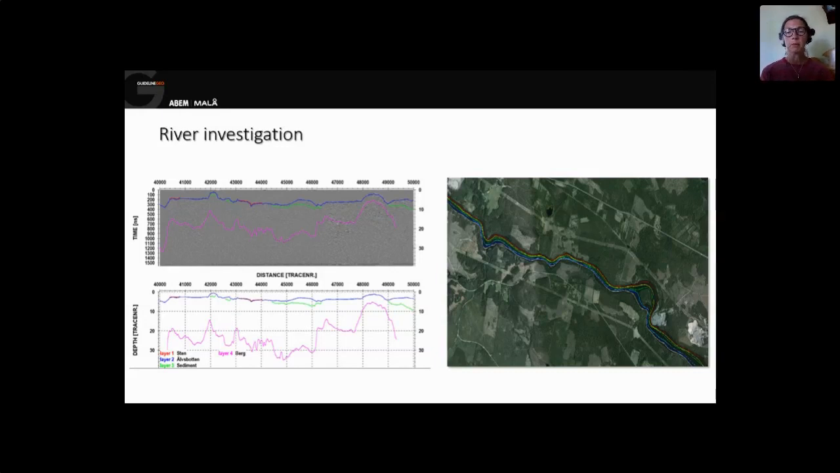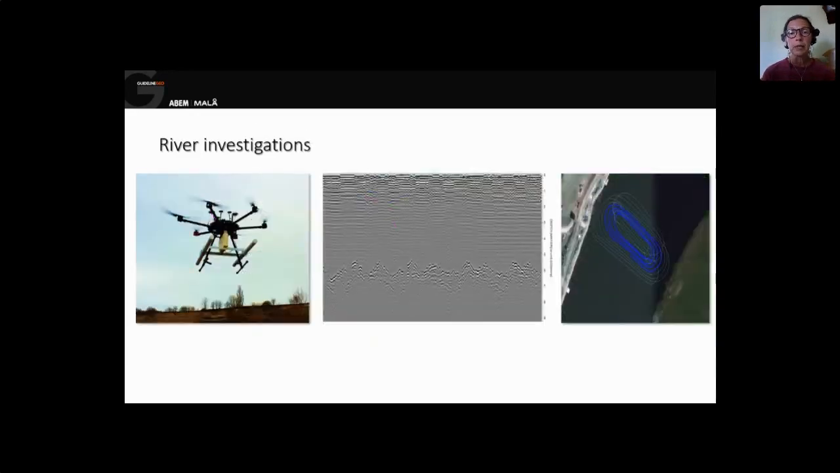From time to time, rivers can be quite harsh. They can be too flooded, have a high pace of the water, and can be quite dangerous to be on. So then you can put the ground penetrating radar on a drone and do the measurements from the air instead, so you don't have to be on the running water.